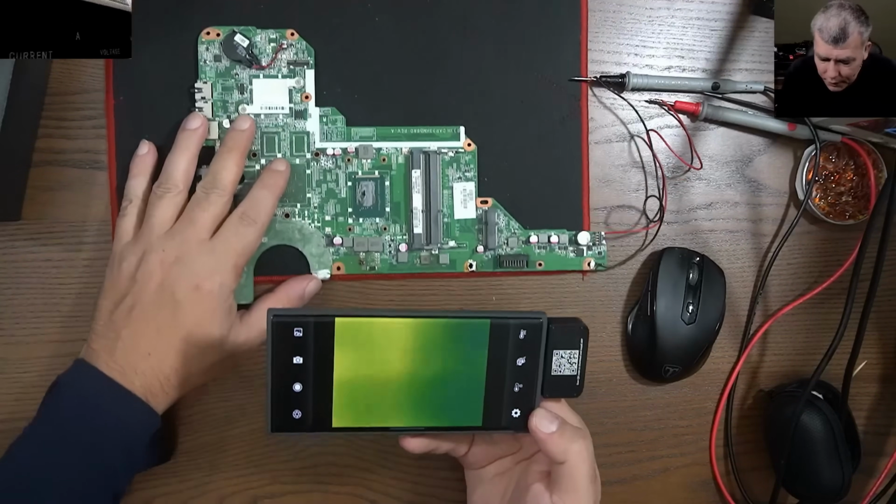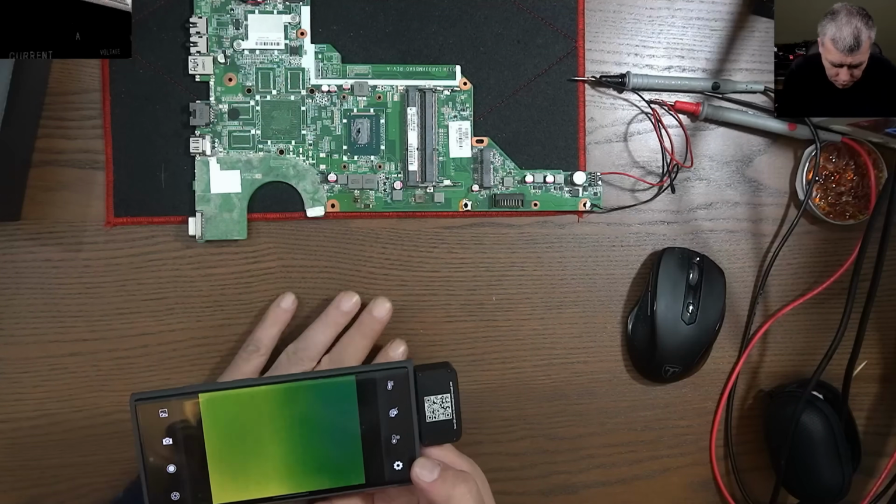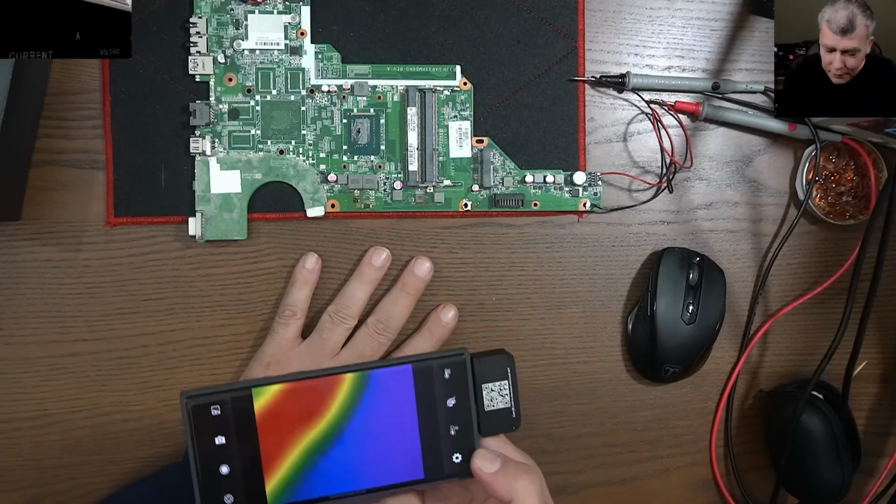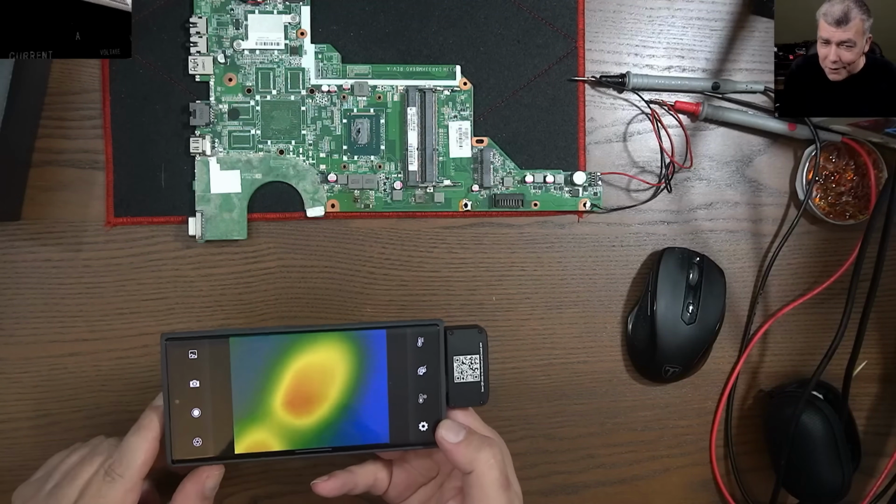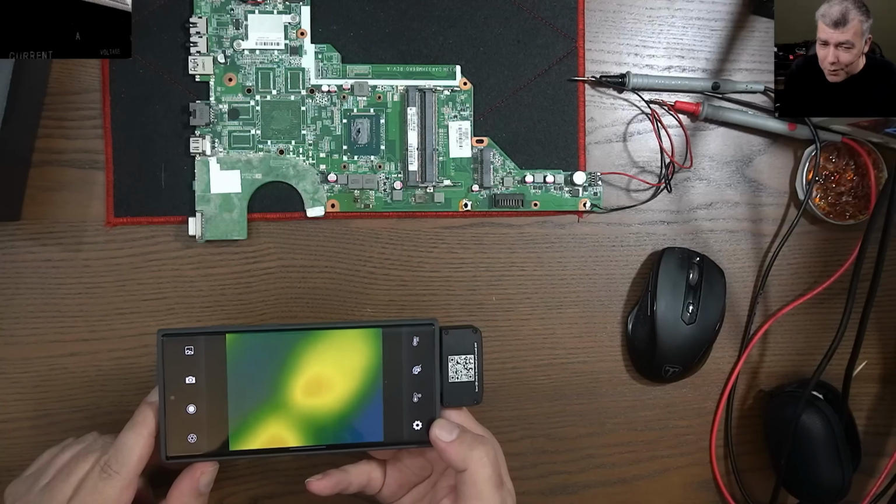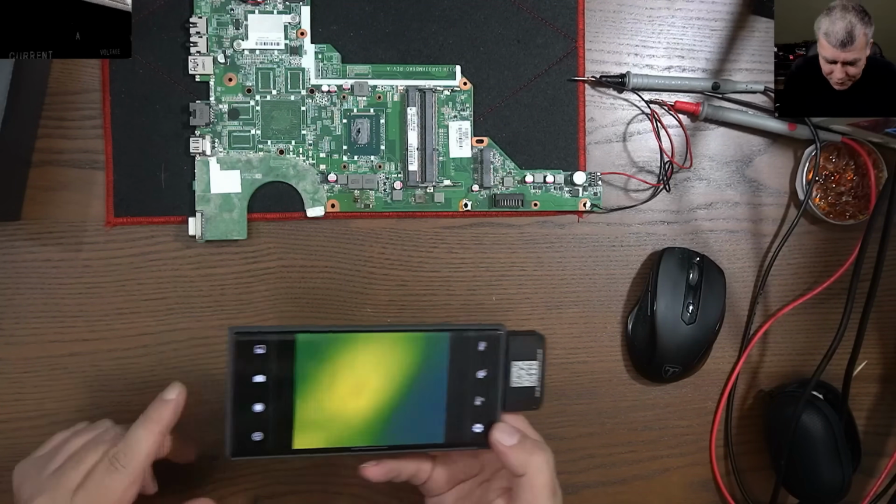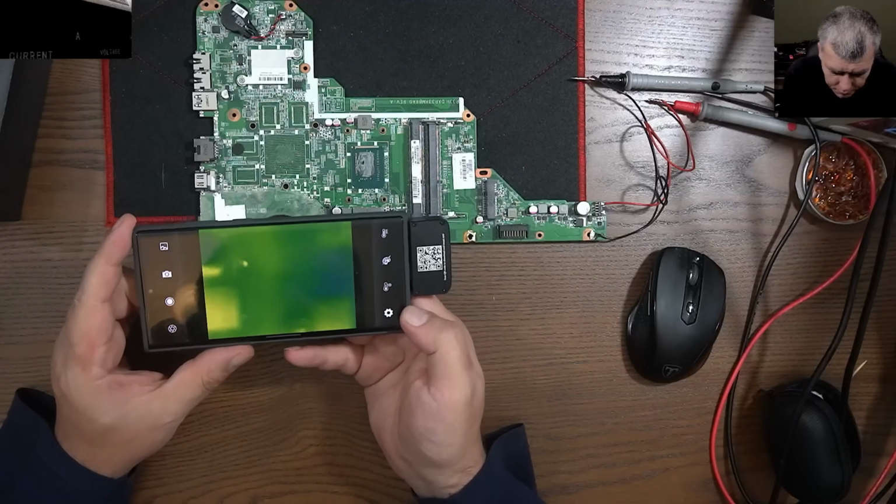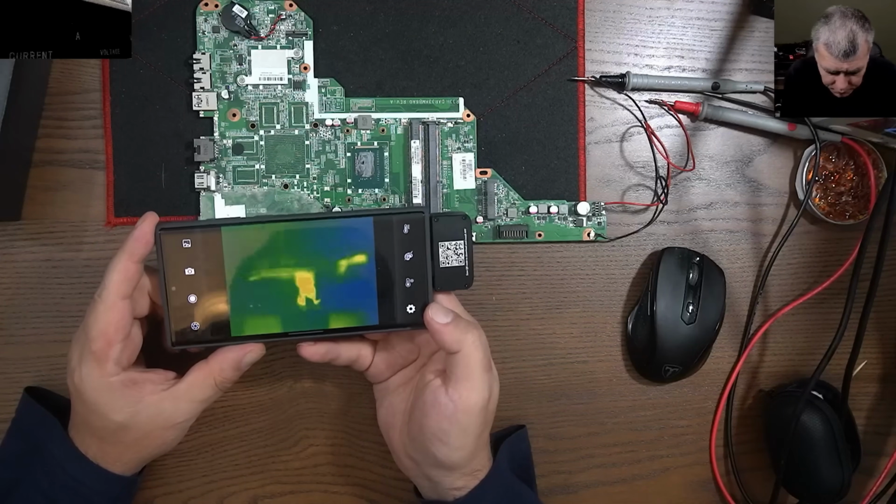Now the camera is very sensitive. I mean, that's my hand, okay? Let's keep the hand here. And now let's take the hand out. You can see the prints, the temperature signature on the desk. Very sensitive. Okay? So like how I said, you see now the focus, it's about, let's say, 10 centimeters.